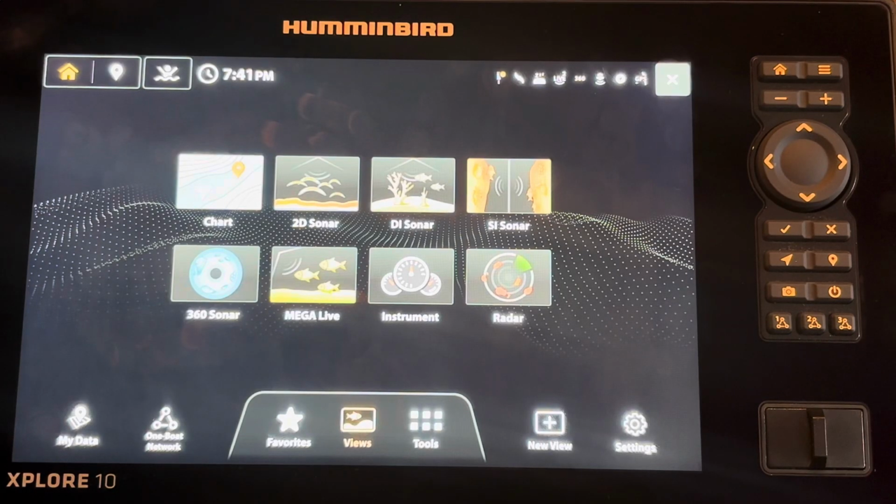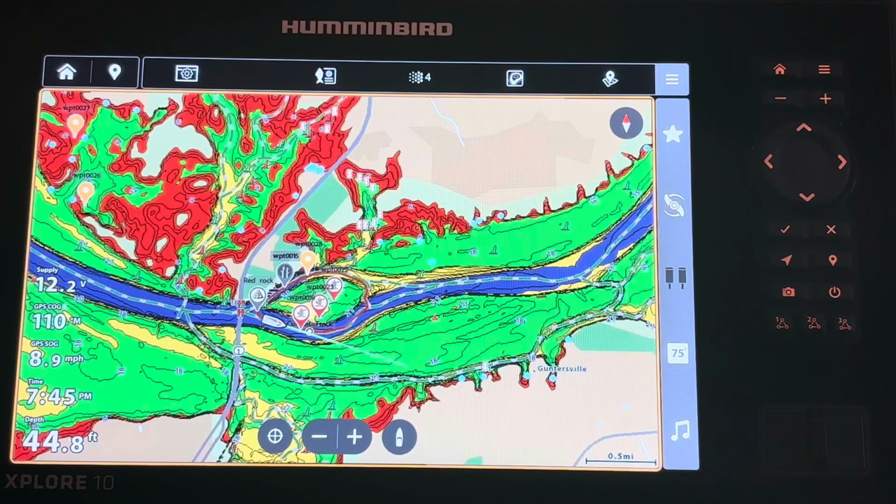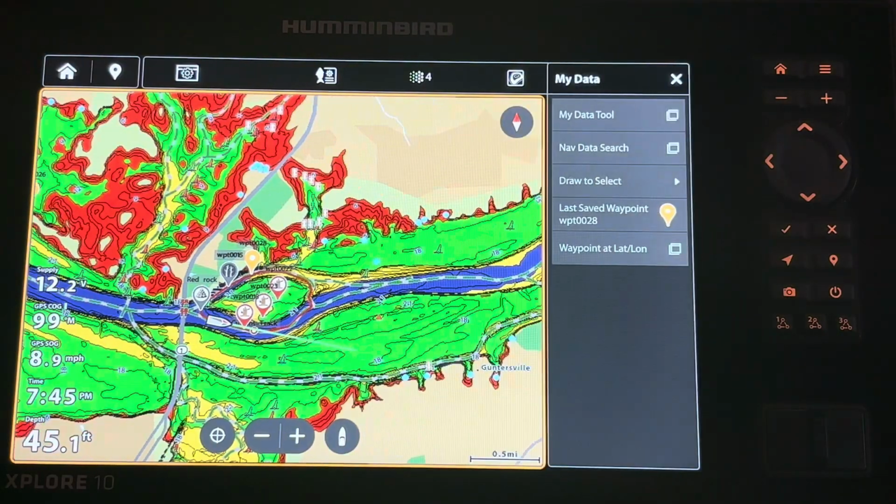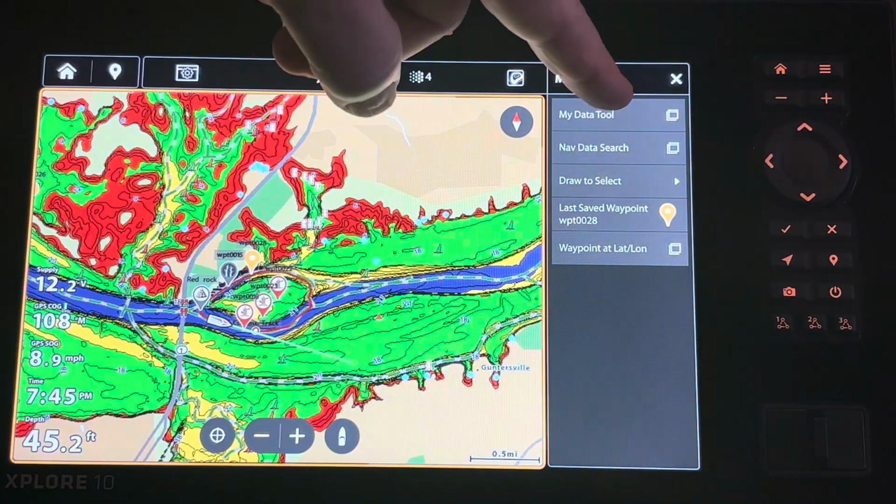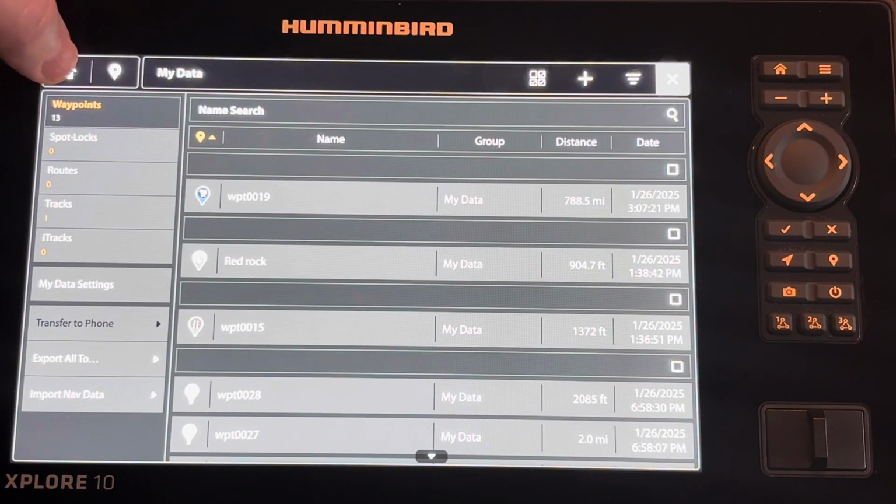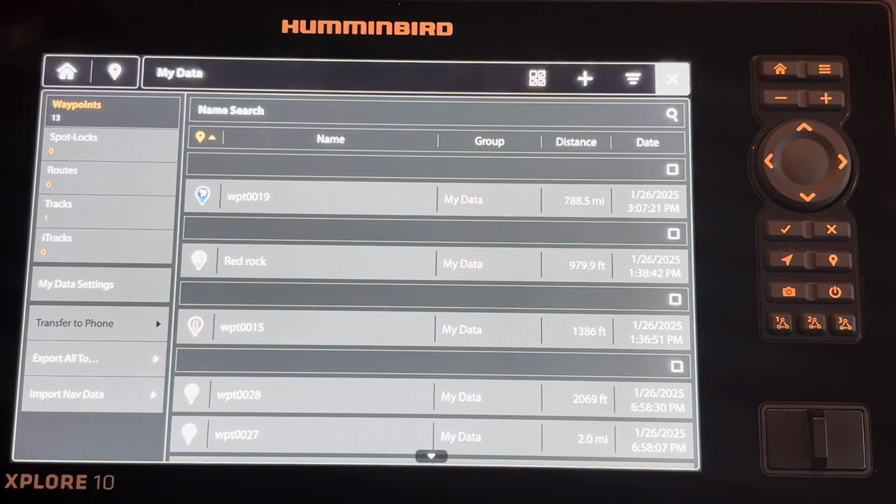Explore users will be definitely excited about the fact that they have 10,000 available waypoints, which is a significant improvement over the 2,500 waypoints that were available to Helix users. You can access your Waypoint data in a few ways. The My Data symbol up here, if I press it and I go to the My Data tool, it will bring up the same menu as if I go to the home screen and I put up My Data, and you can see that you can access the waypoints either way.